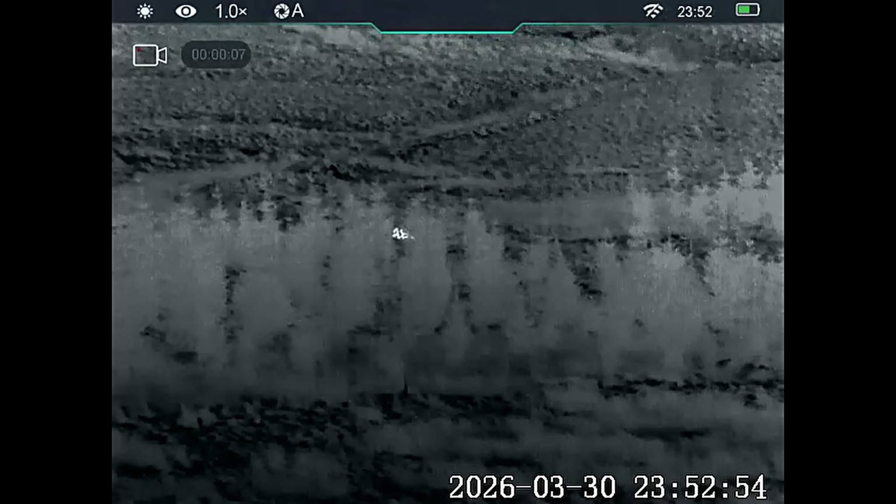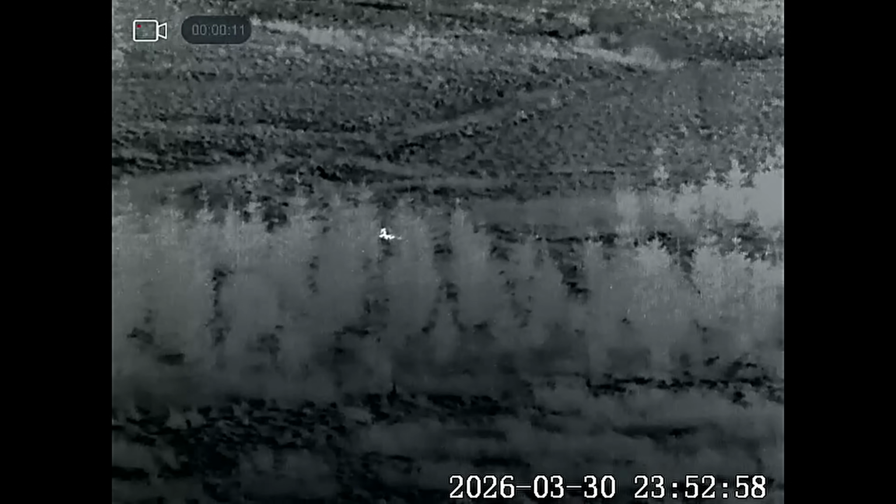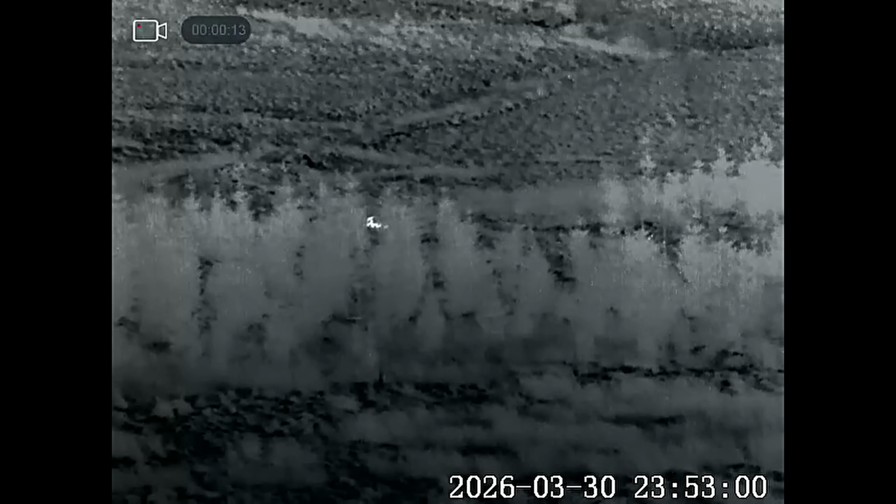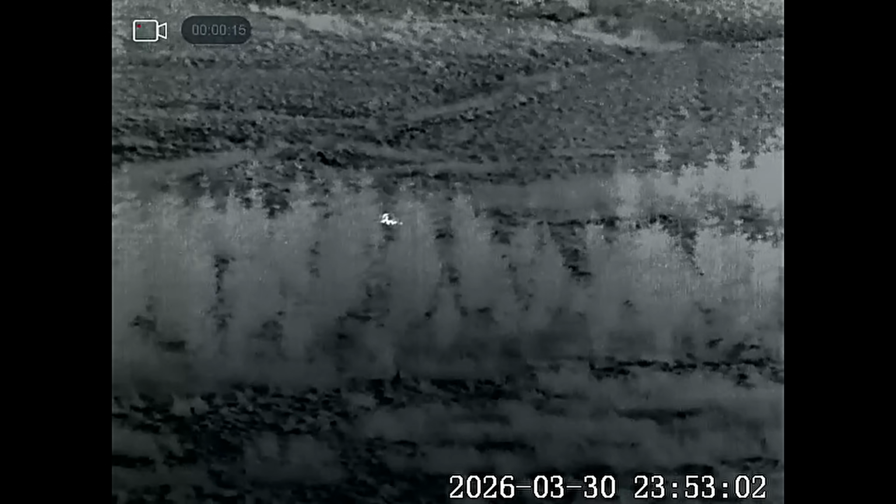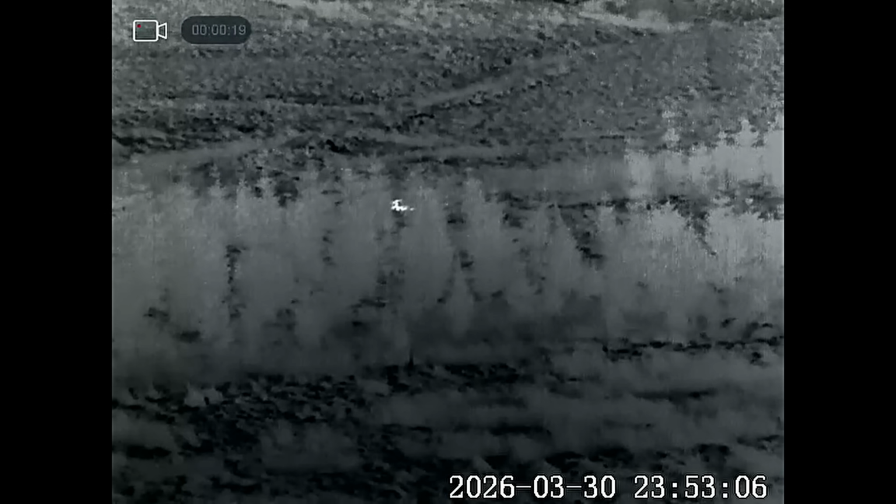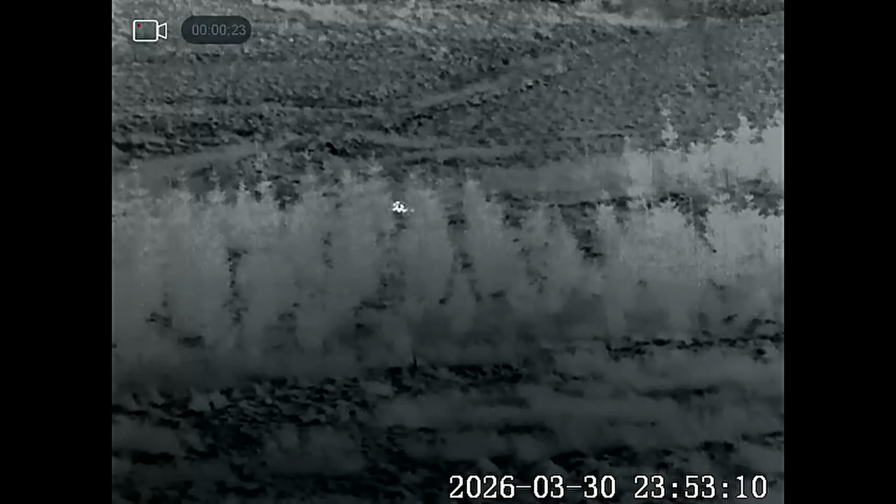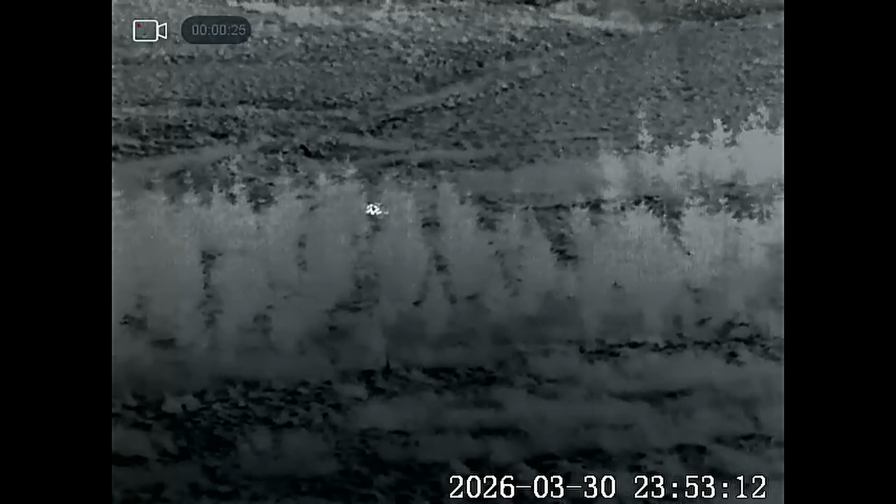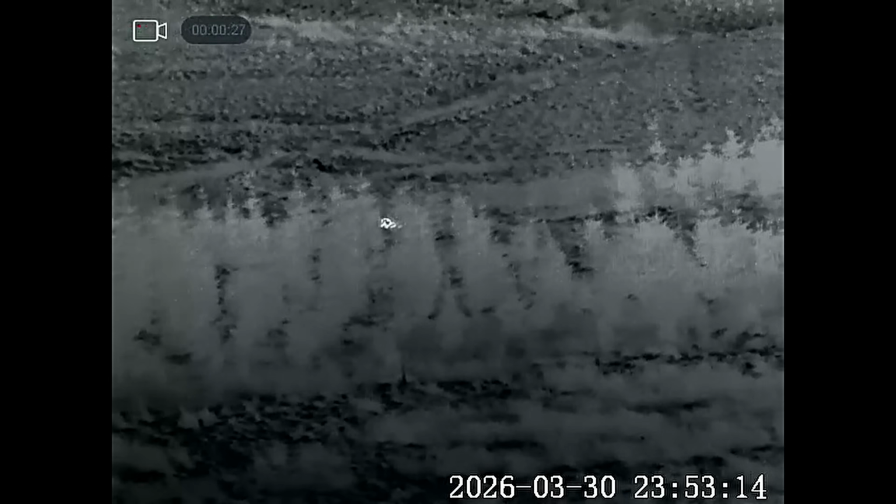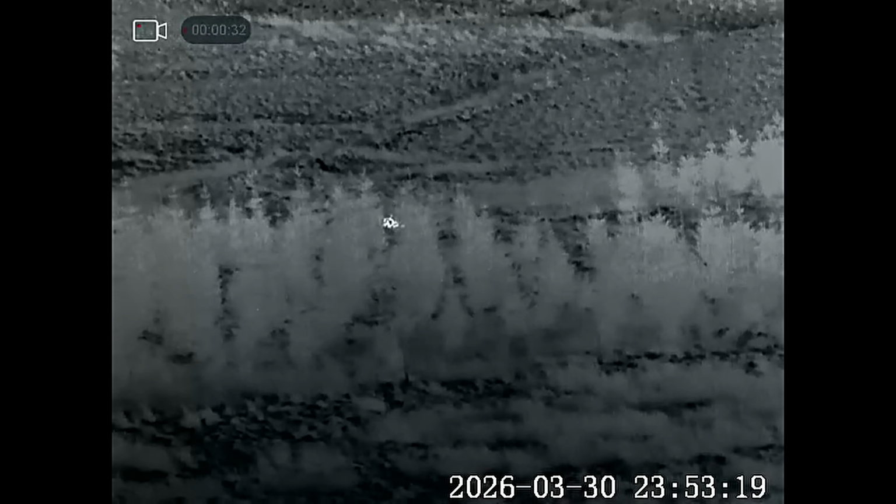Now, I watched them for quite a while, and eventually they both get up. One goes off to the right and carries on along the tree line, and the other one goes up the bank side, and eventually they both disappear. So there was again no shot at those, but there'll come a time. You've just got to be patient and take the right shot, and if you can't take the right shot, don't take a shot at all.